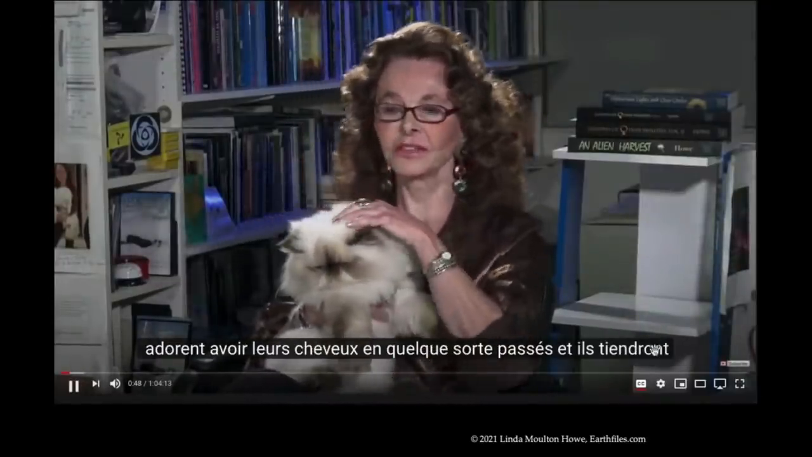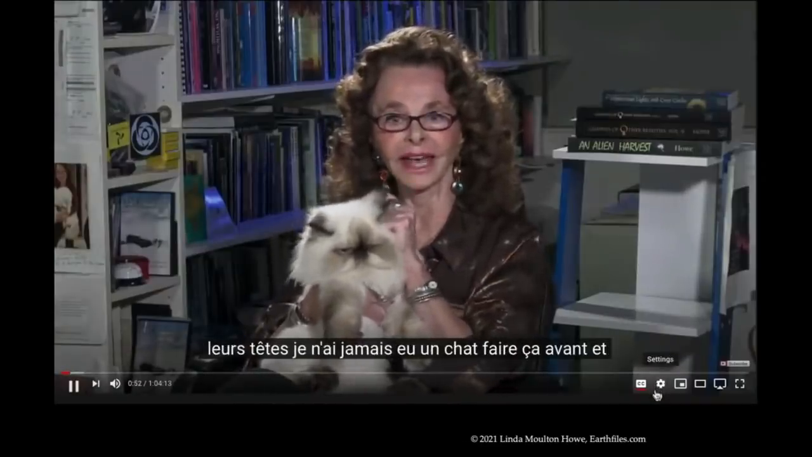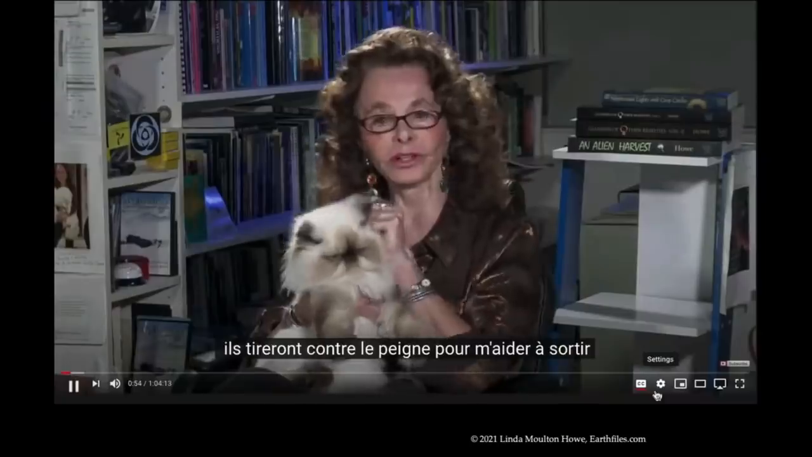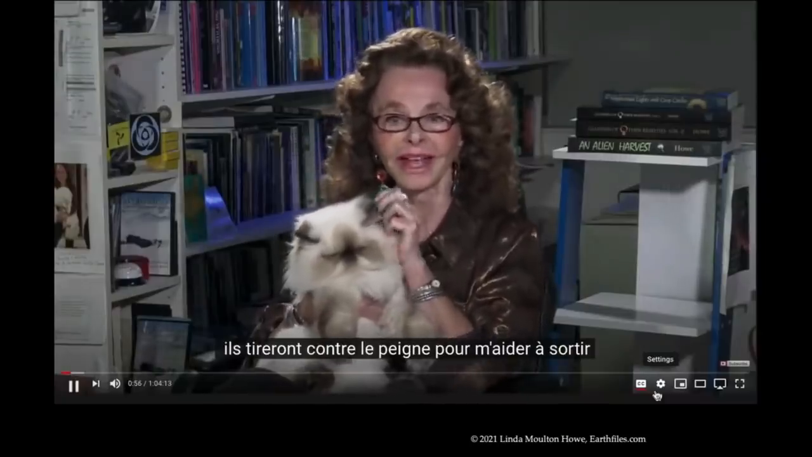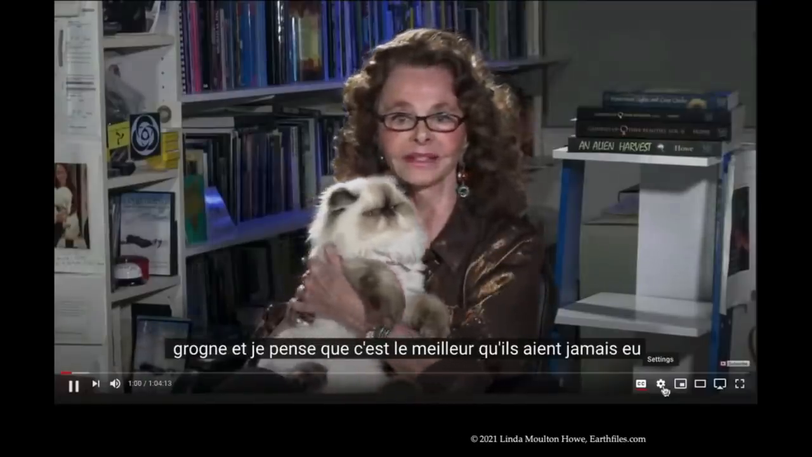Sort of gone through, and they will hold their heads. I never had a cat do that before. And they'll pull against the comb, helping me get out snarls, and I think it's the best they've ever been.